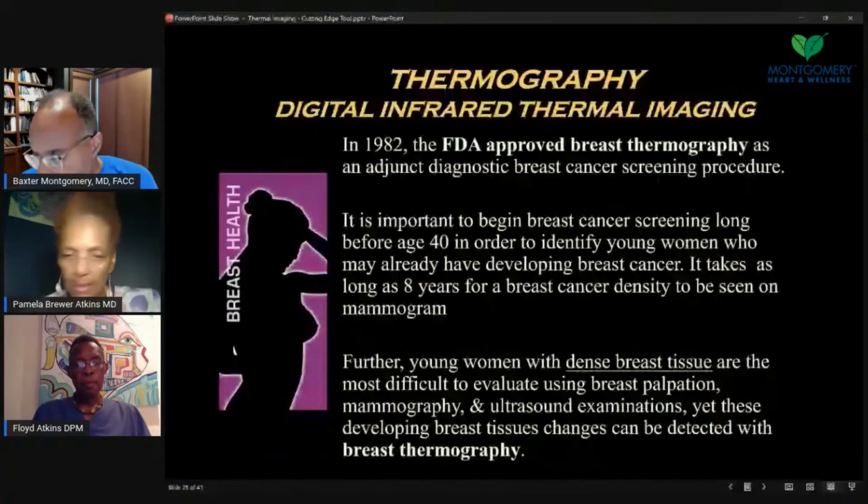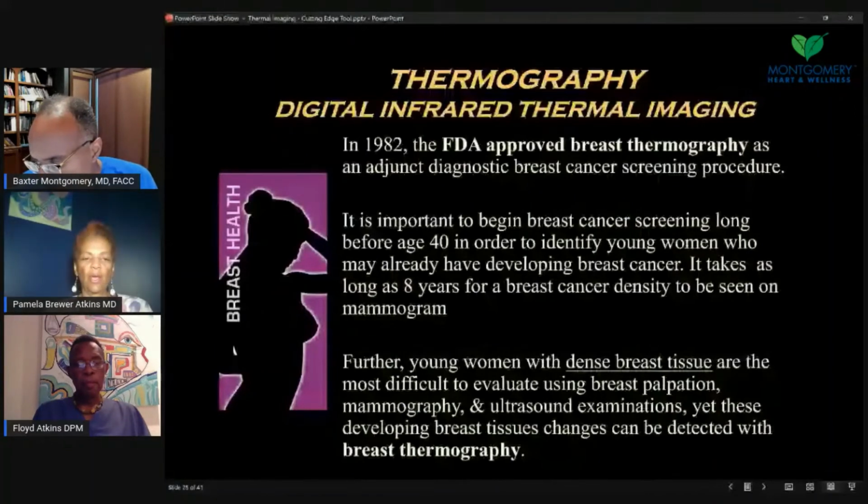Gotcha. Great. So thermography was approved by the FDA in 1982 as an adjunct for breast cancer screening. So in addition to ultrasound, mammogram, and occasionally MRIs, this can be a radiographic way to do a screening, but it is considered an adjunct.